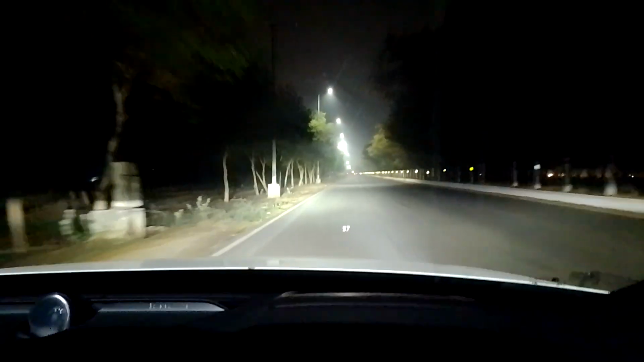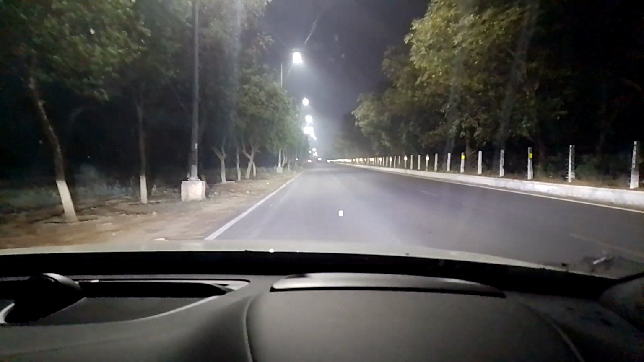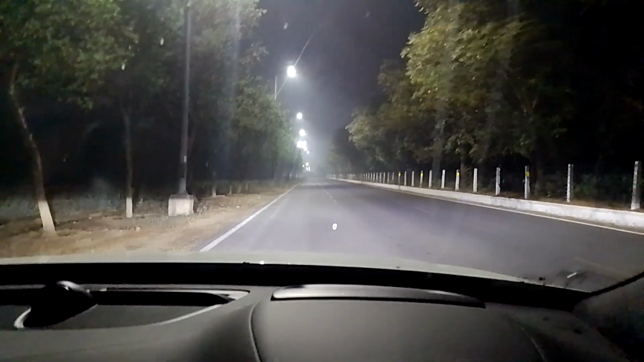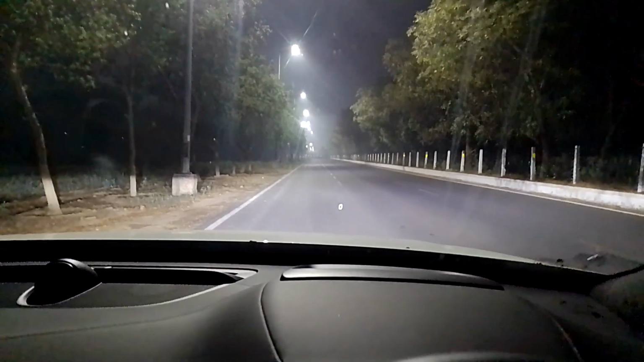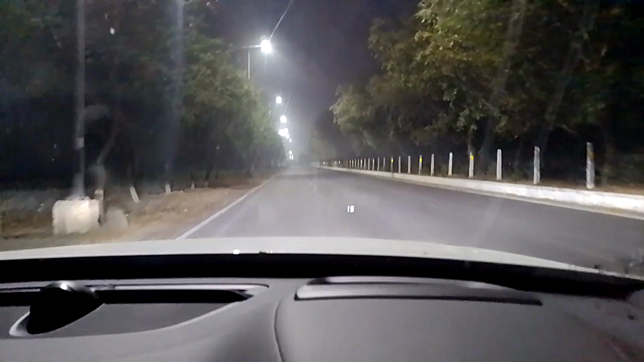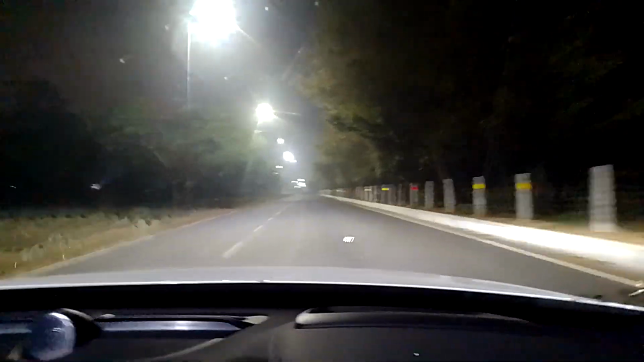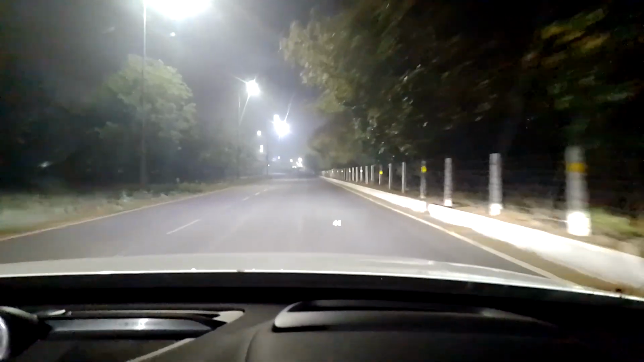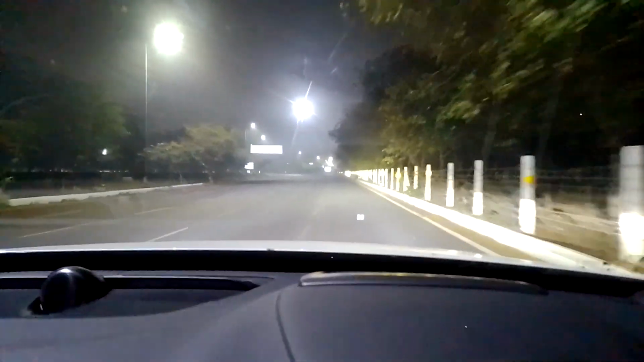I'll stop right here. So I hope you got a fair idea of this Volvo XC90's headlights, and pretty impressive, I must say. Of course, they have to be.